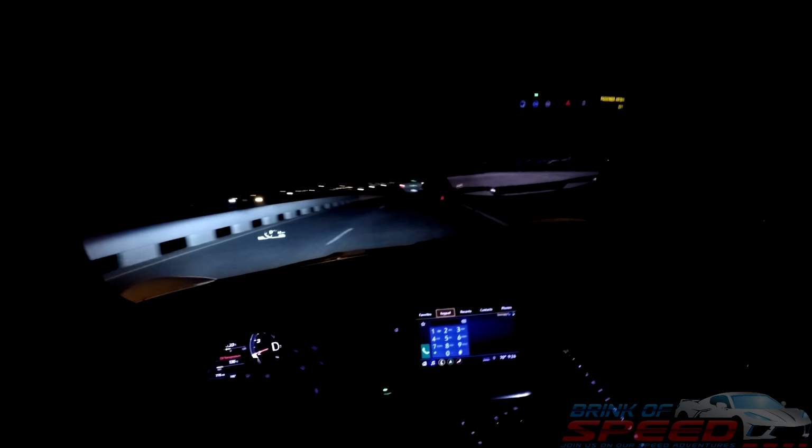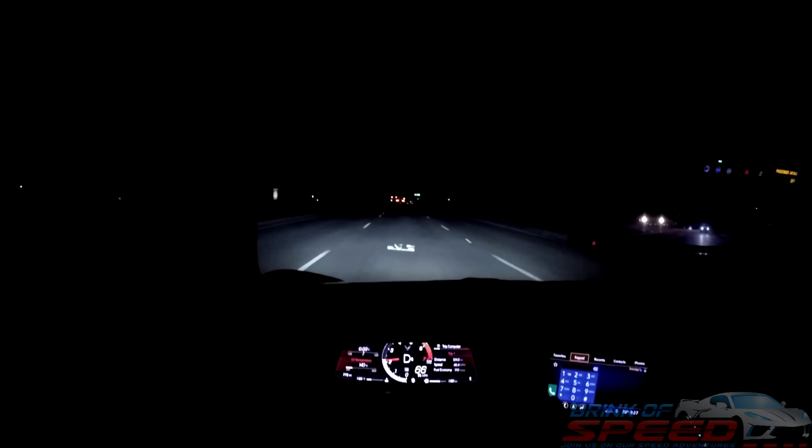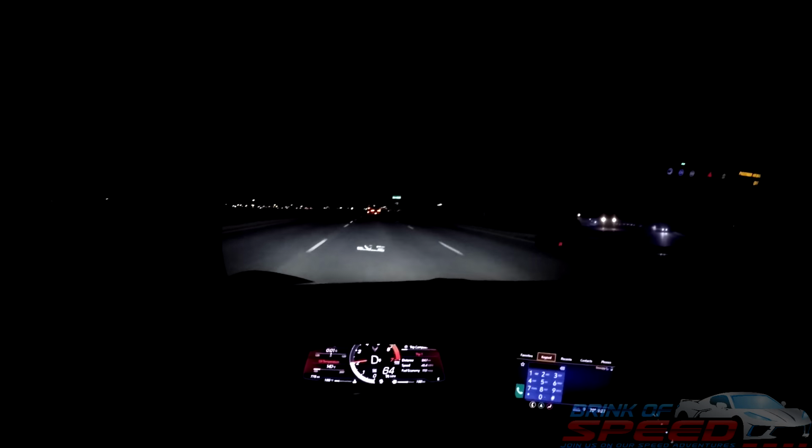As you can see at night, the rear view mirror camera, with very little lighting on the road, still you can see the road perfectly. And when there's lots of lighting on the road, you can see it even better. So that's pretty awesome. It's been too long since I've driven this. I haven't driven it since Sunday. I miss it because this car is so much fun to drive.